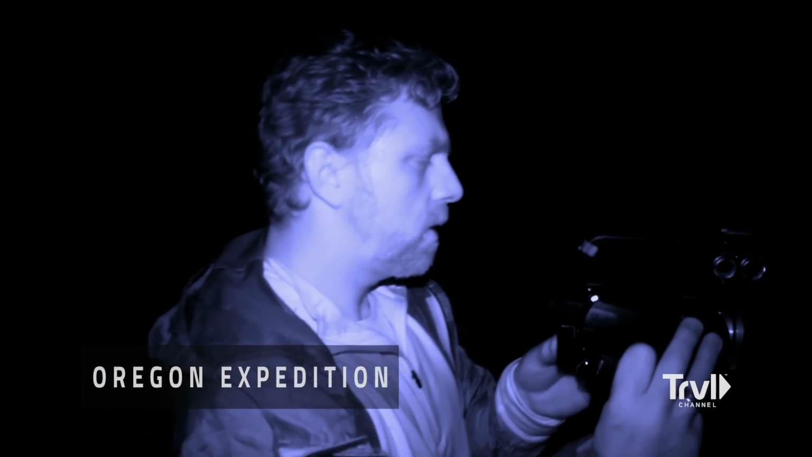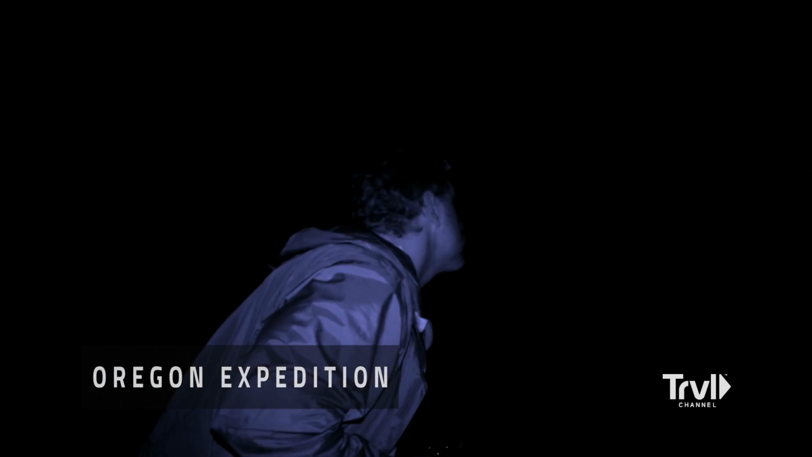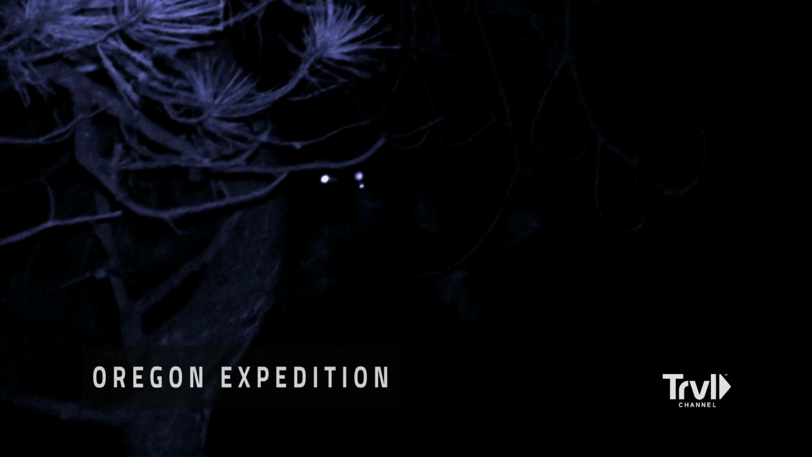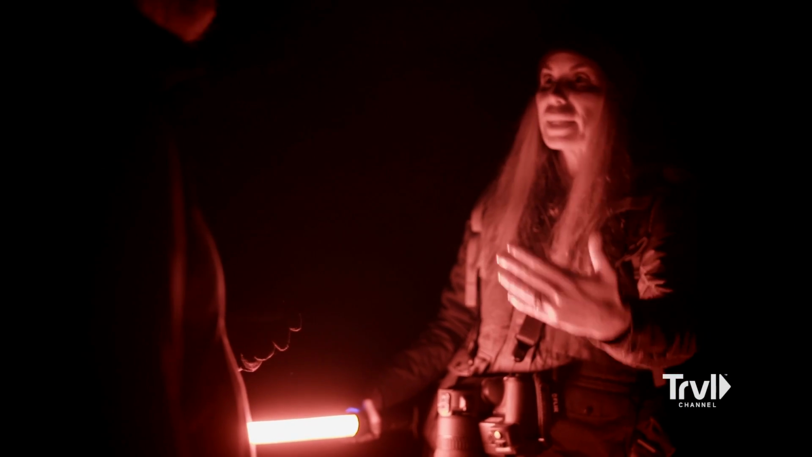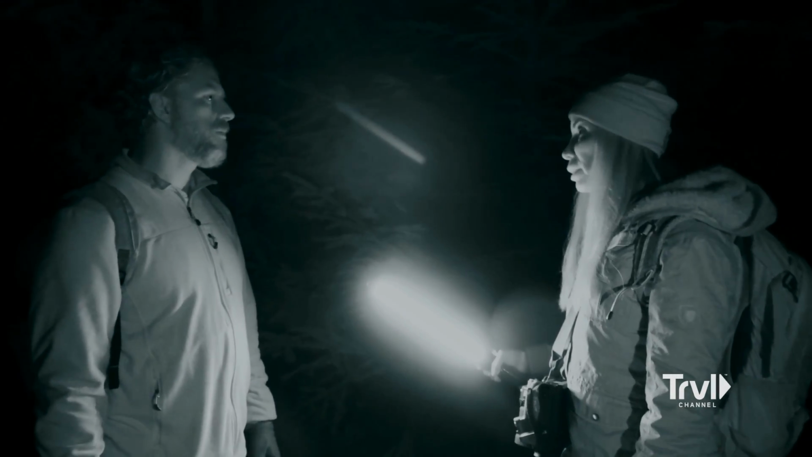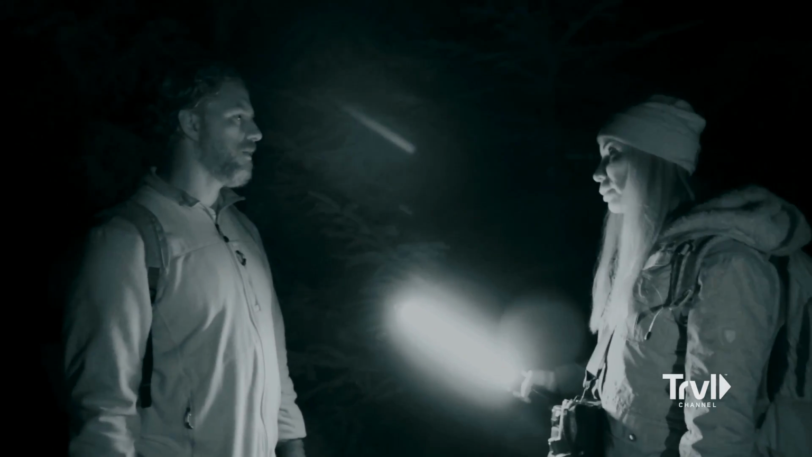What is that? This isn't the first time the team has had an experience with strange lights. Last year, they spotted unexplained orbs in a clearing, and just weeks ago in Kentucky, Russell spotted several lights of unknown origin. Whatever it was behind it, I couldn't see what it was. This is crazy. And once we get situated at base camp, we all got to look at that. I think we should call Russ and have him join us and come look at it too.